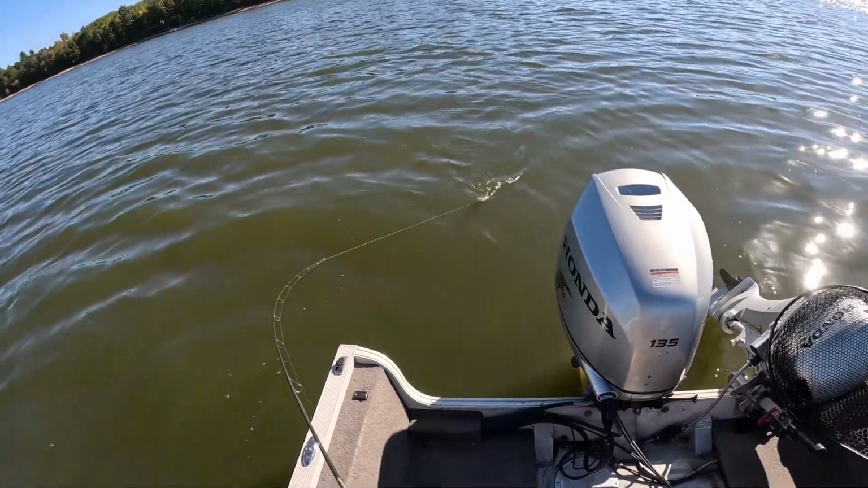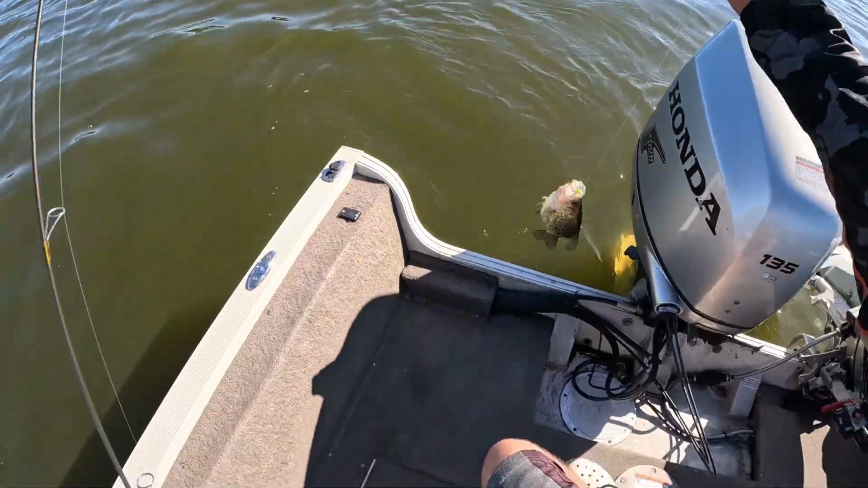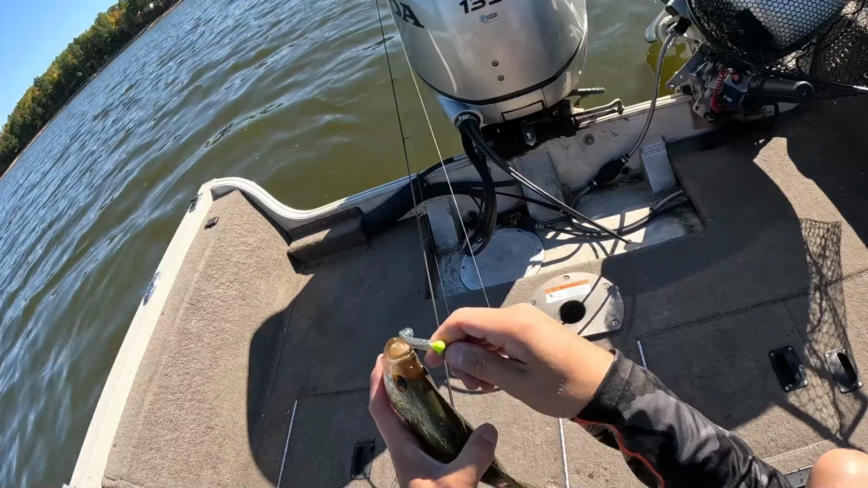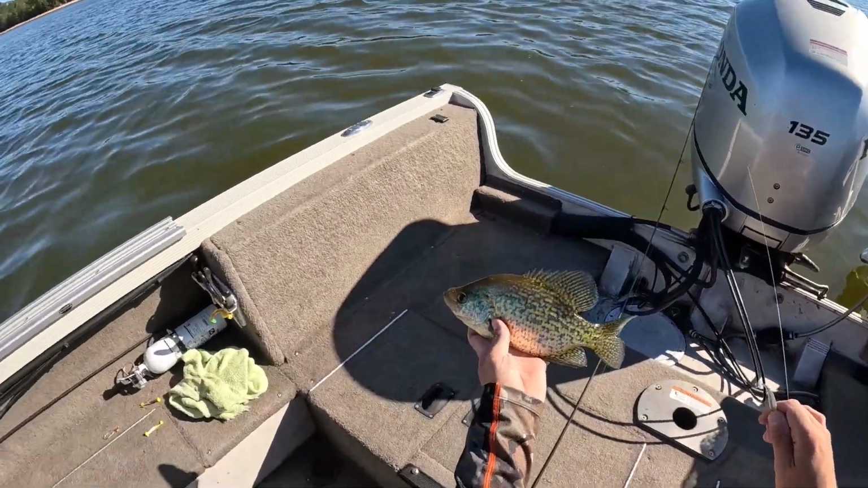This is not as big as the last one, but he is a solid fish. Right there, see how he ate that swim bait? Just come up and kissed it. Beautiful, thick fish.